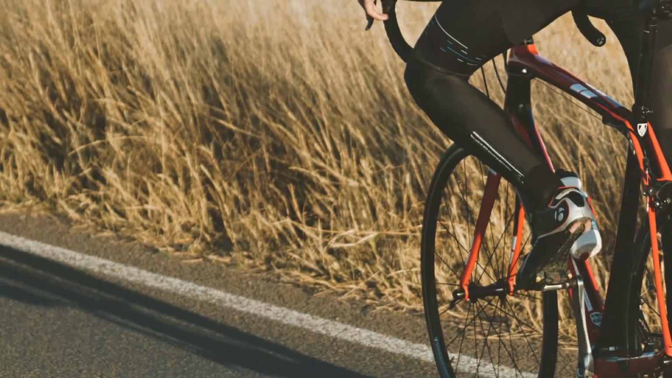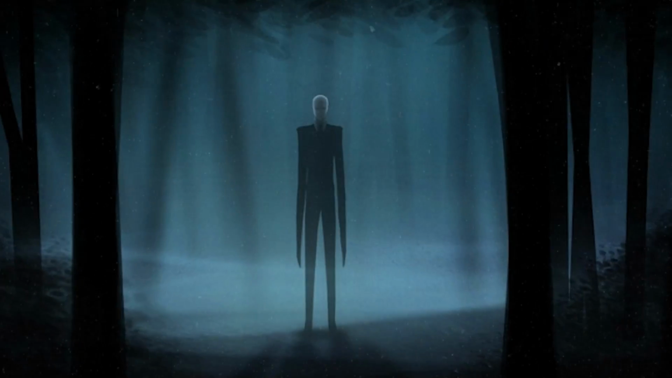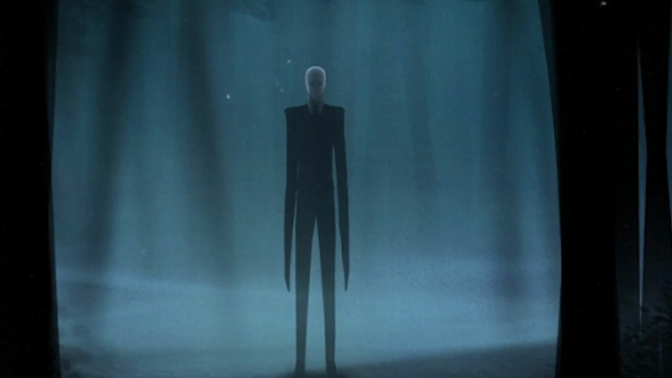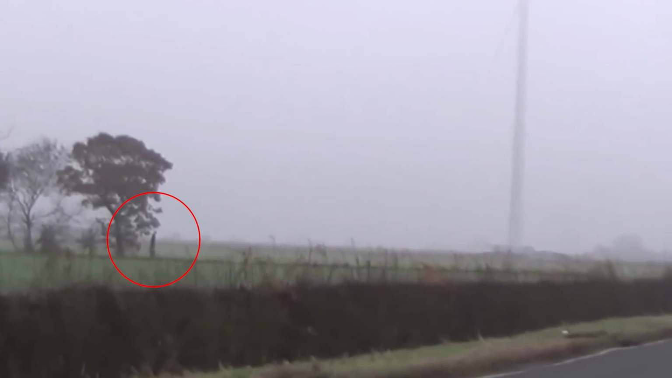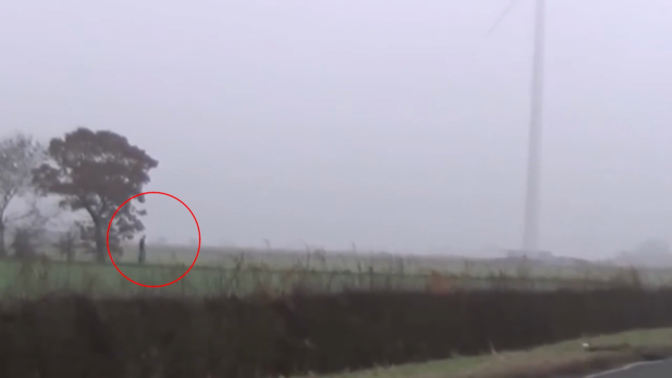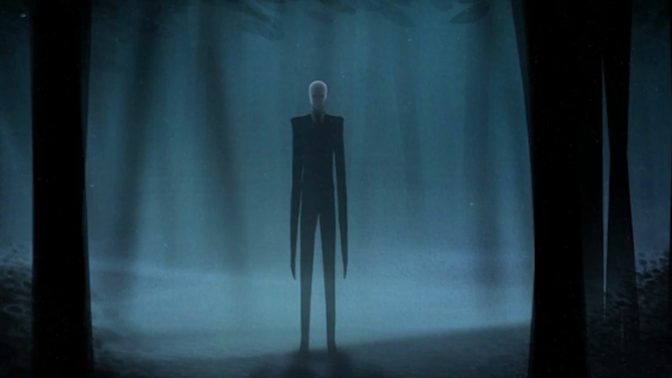This video was recorded by a biker who was testing out his new bike and gear. However, the video seems to have captured something extraordinary: the legendary Slender Man. In the footage, we can see a tall figure slowly walking in a distance across a field. This person appears to be extremely tall, with unusually long legs, reminiscent of the Slender Man's distinctive appearance.